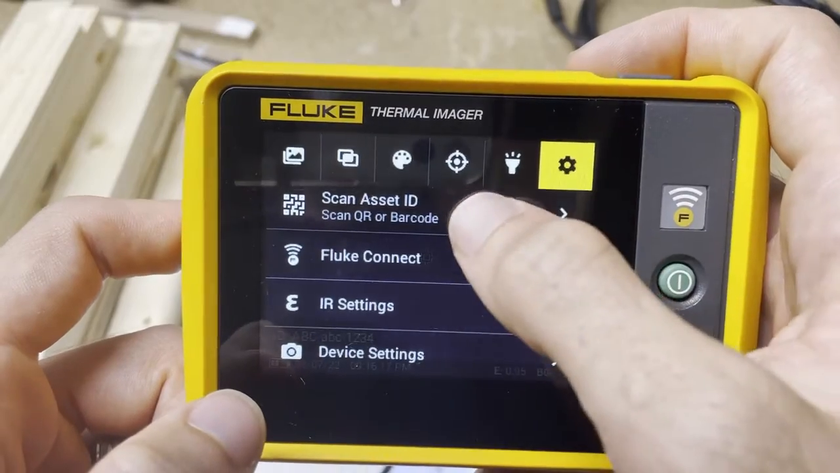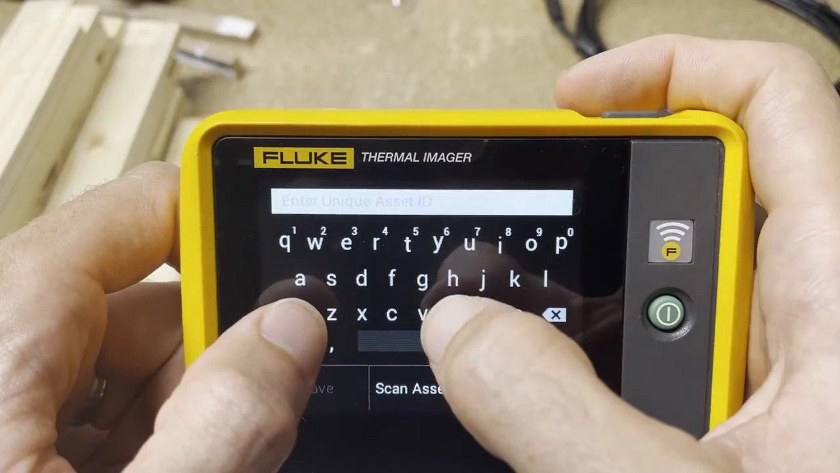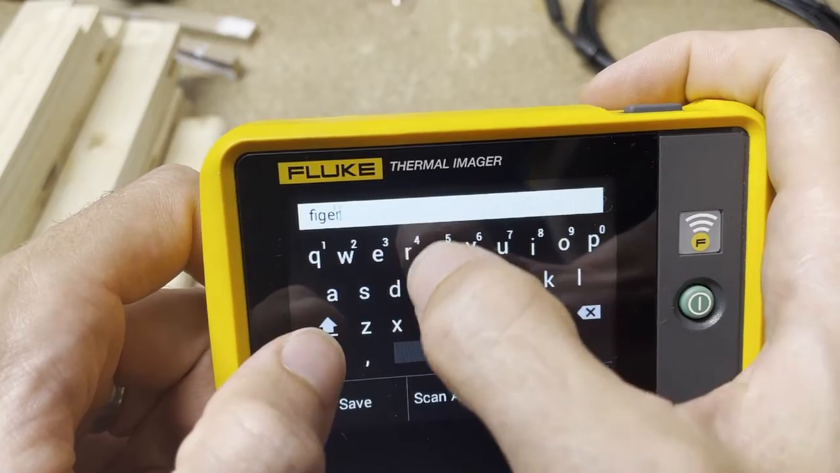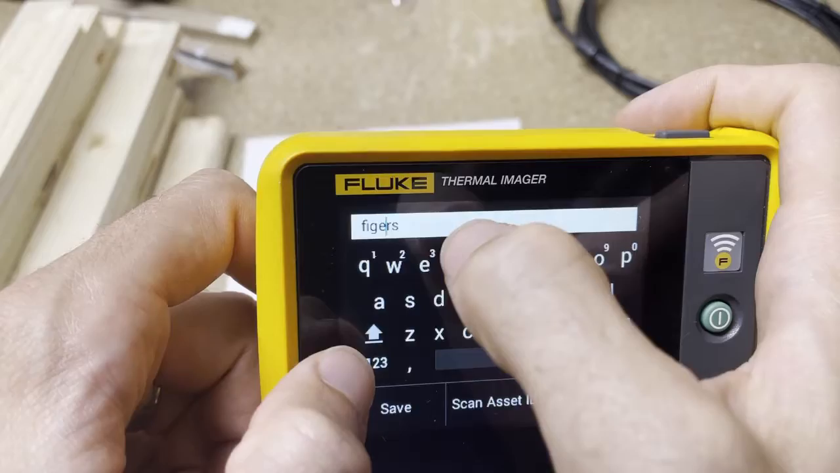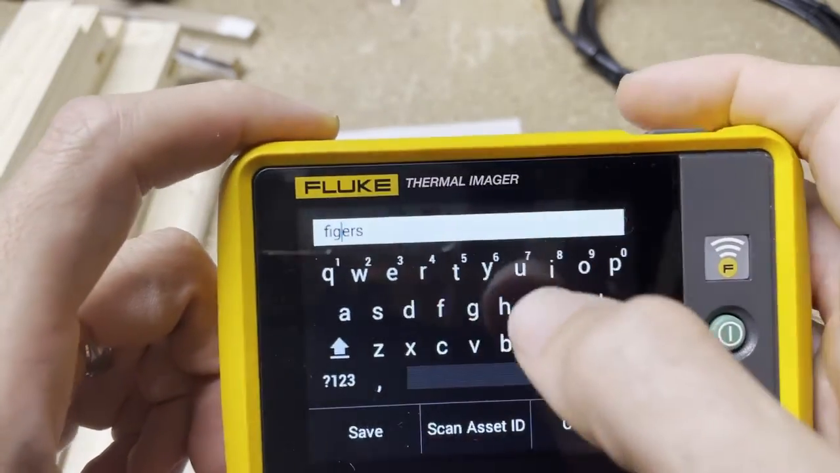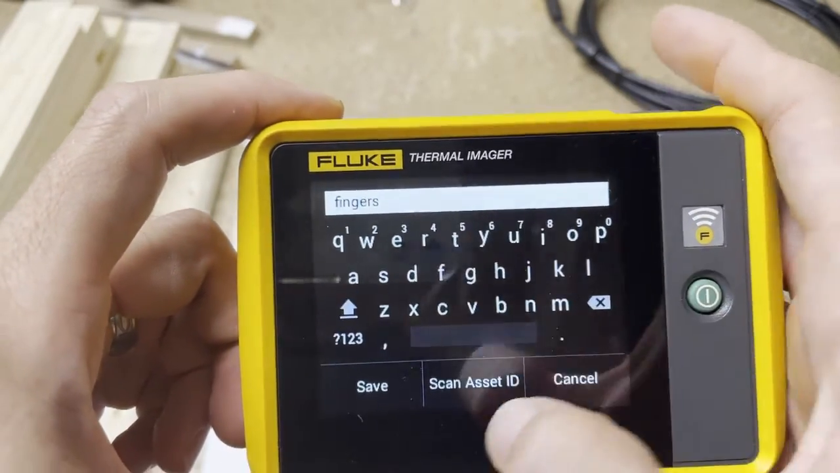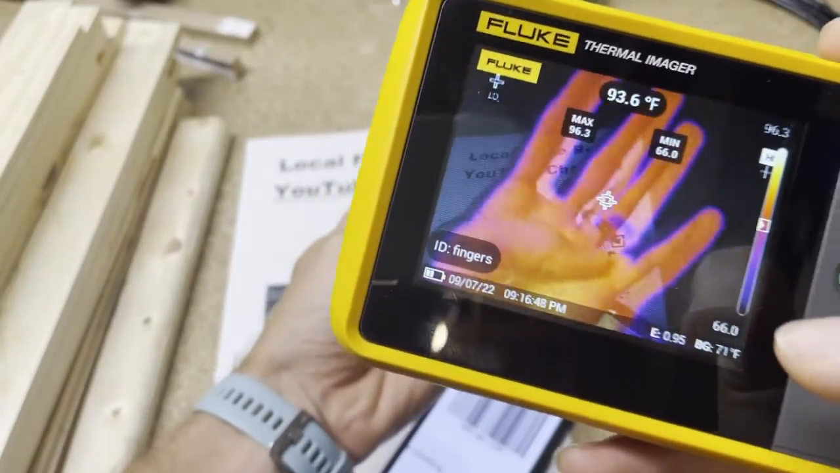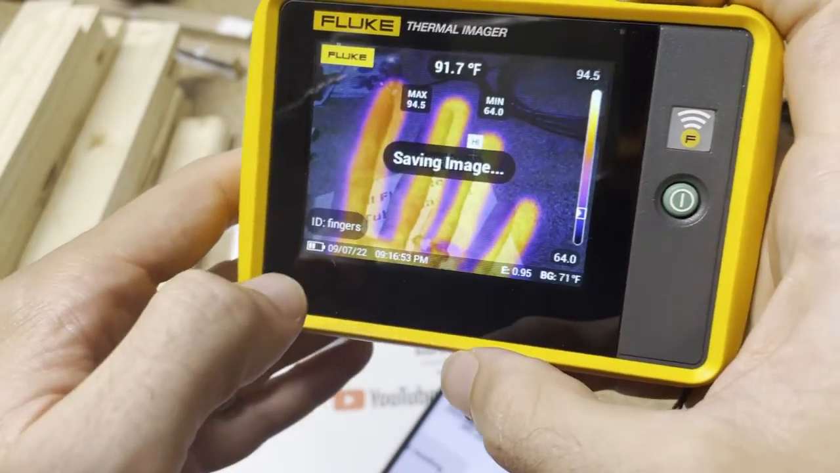If we wanted to change assets again to another asset, we could hit this, hit that right in here, and say no, we want to enter manually, and we can say fingers maybe. Sorry, you can hear kiddos crying in the background as I fiddle around with this. Fingers, save. You can see fingers, so now I can hold up a few fingers and take a picture of that and hit save.